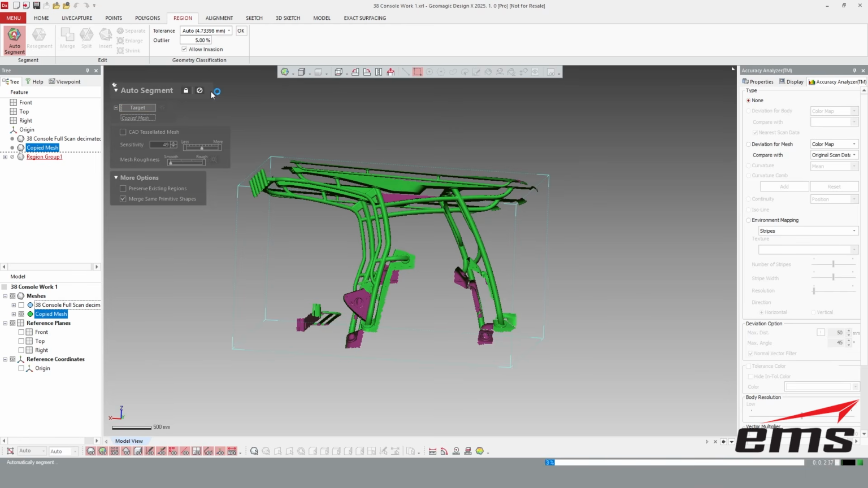So what a region group does is it goes and segments the scan data. It doesn't physically break it up. It breaks it up by color coding areas of the scan data. So it's looking for planes. It's looking for cylinders.